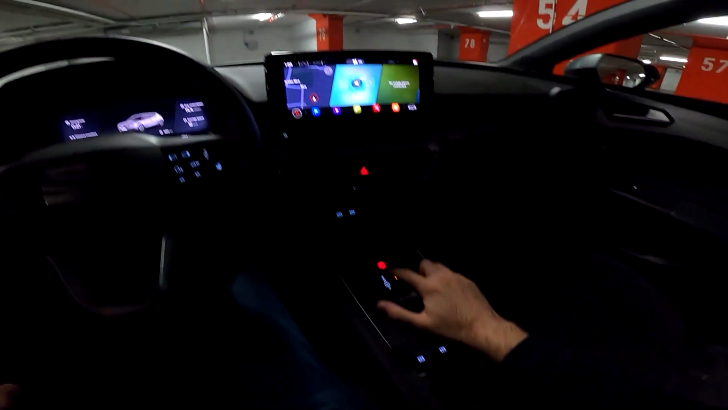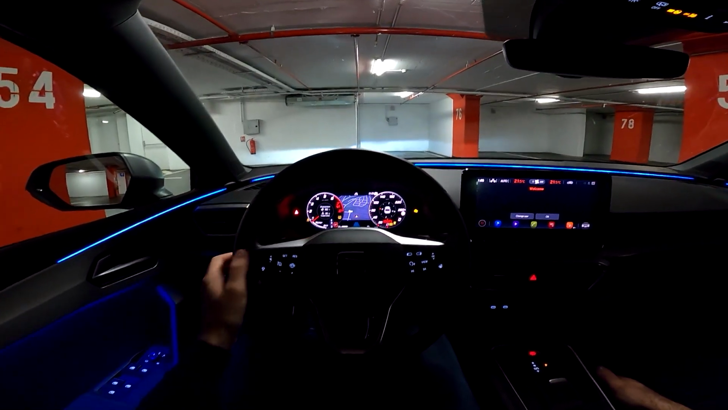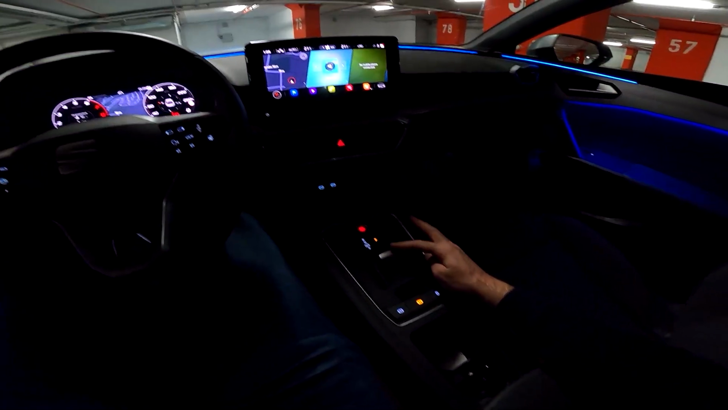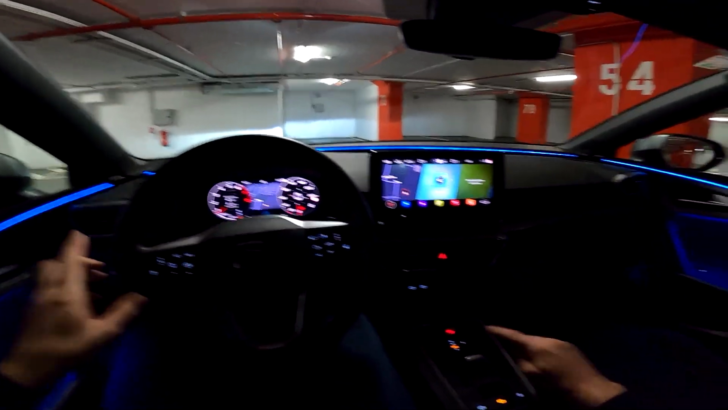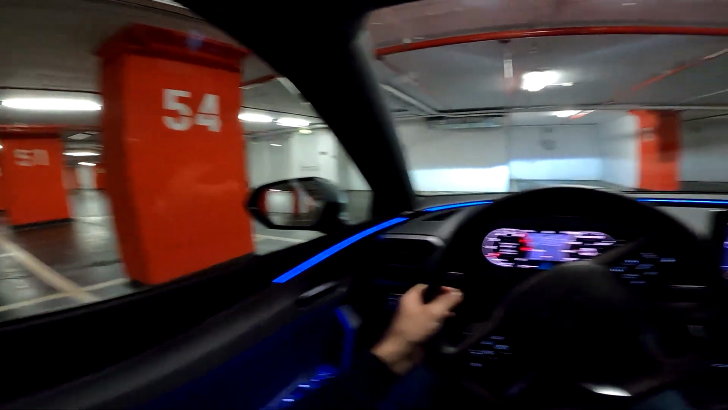You start the car by pressing the start engine button, and it comes to life. This particular model has the DSG automatic transmission that uses shift-by-wire technology, which means I just press it, it stays in the same position, and off we go.